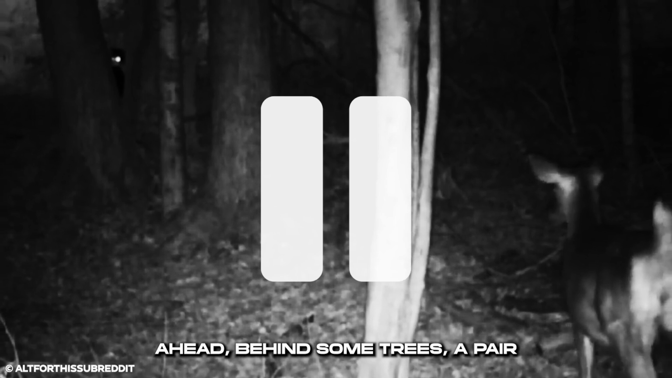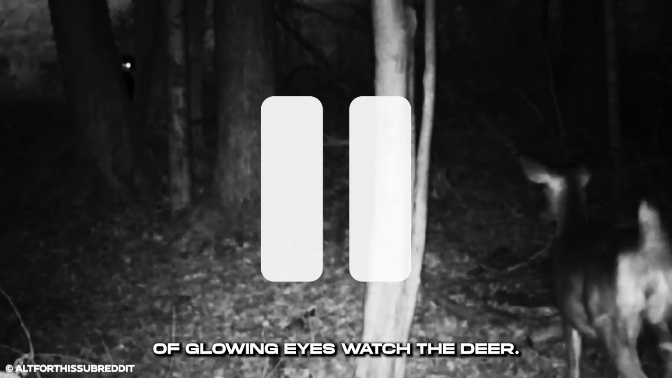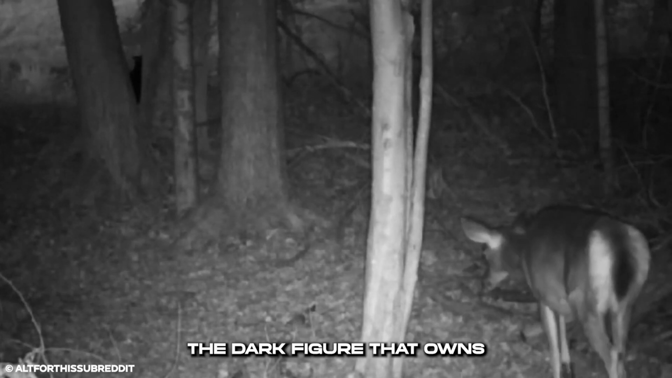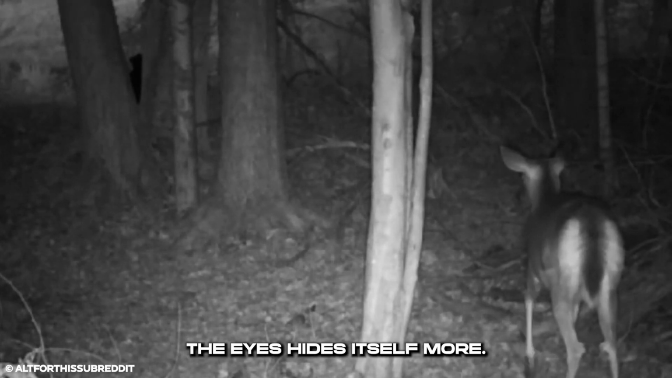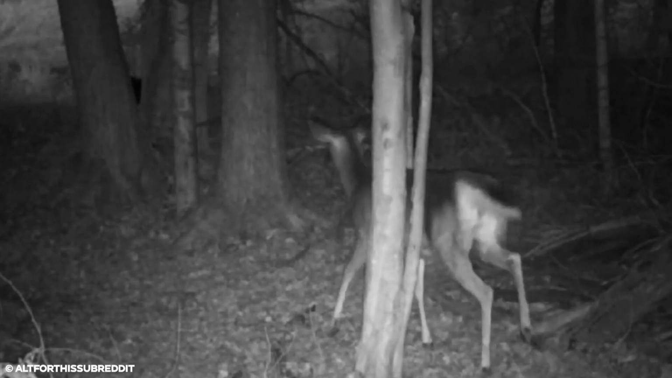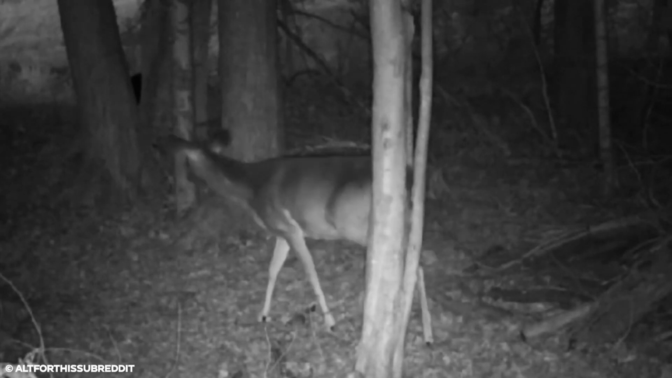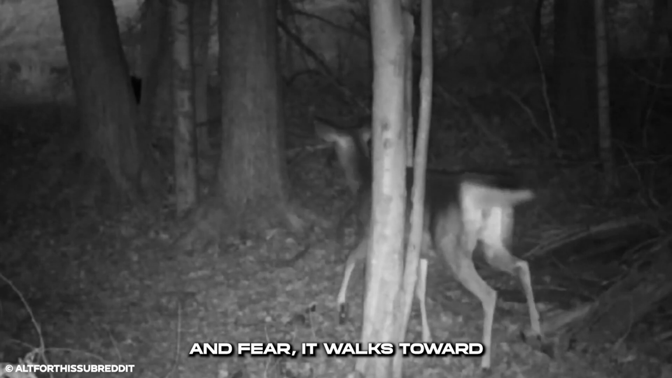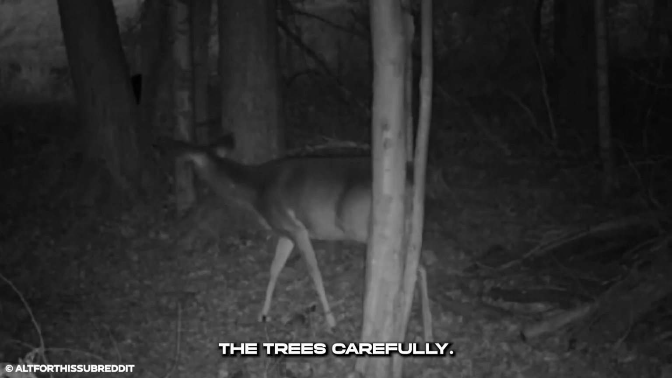Ahead, behind some trees, a pair of glowing eyes watch the deer. The eyes move erratically. The dark figure that owns the eyes hides itself more. The deer is suspicious, watching out for what that might be. Raising its tail in caution and fear, it walks toward the trees carefully.